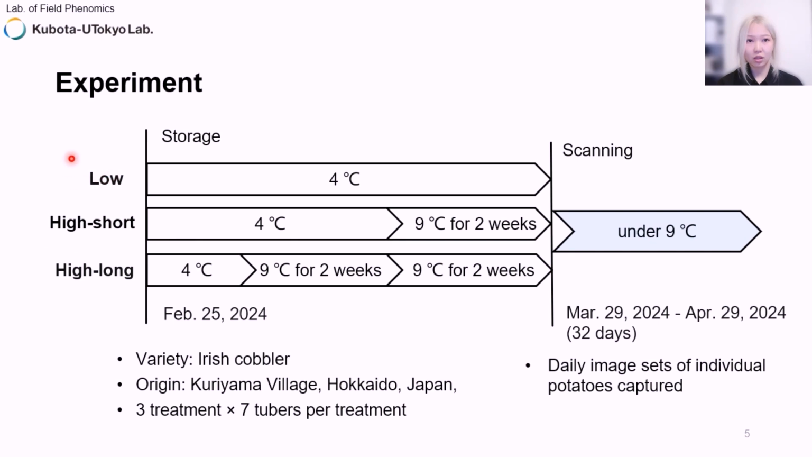In the low treatment, the potatoes were stored continuously at 4 degrees, and in the high-short treatment, the potatoes were stored at 4 degrees at first, and then moved to 9 degrees for 2 weeks. And in the high-long treatment, the potatoes were stored at 4 degrees at first, and then moved to 9 degrees for 4 weeks. And all these 3 groups were then scanned at the same temperature.